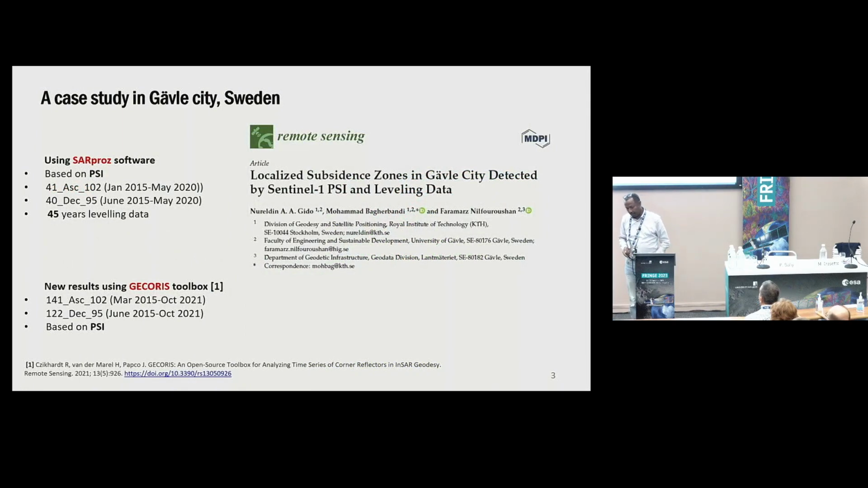Yeah, these are the two studies. The first one was in 2020 by me and my colleagues Muhammad Bagir Bandi and Farah Mars. And in this study, actually, we used SARPROZ software that is based on the PSI technique. And we have used a number of ascending and descending images that cover the period mentioned here.